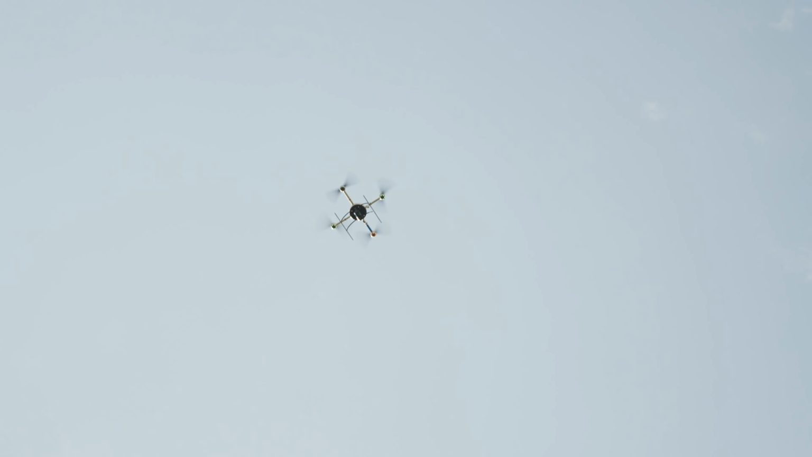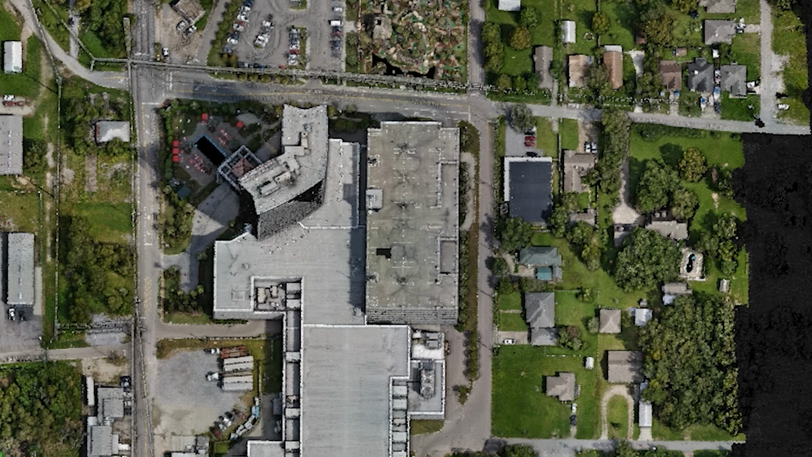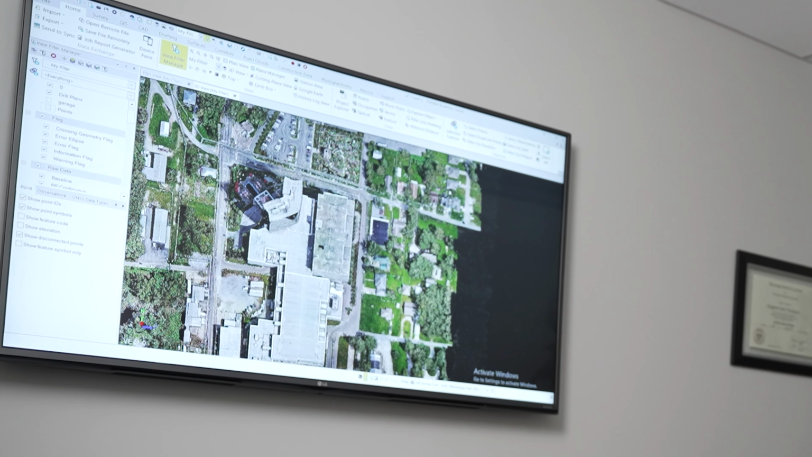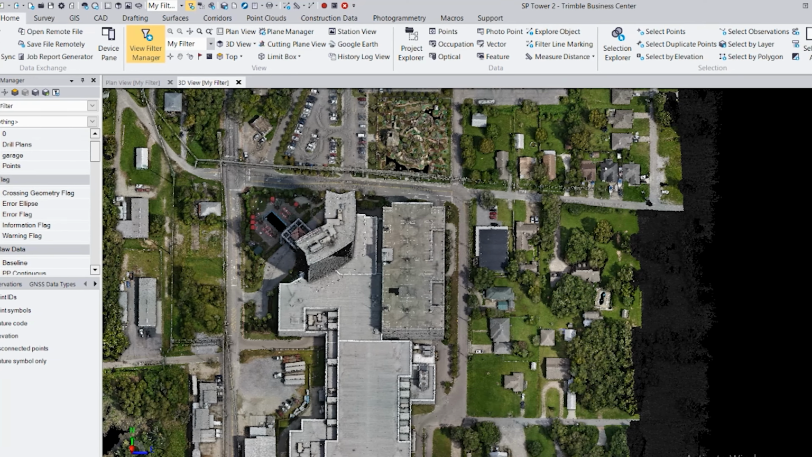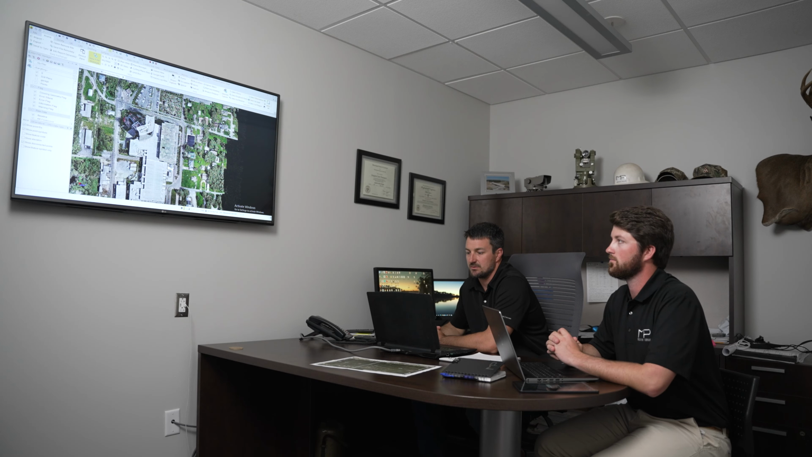Once the flight was complete, we brought in all our data into MD Infinity to do our processing and provide us with the point cloud that we could use in Trimble Business Center for our data output. MD Infinity is really easy to use. The processing time takes us about an hour to hour and a half per flight to provide all the information.